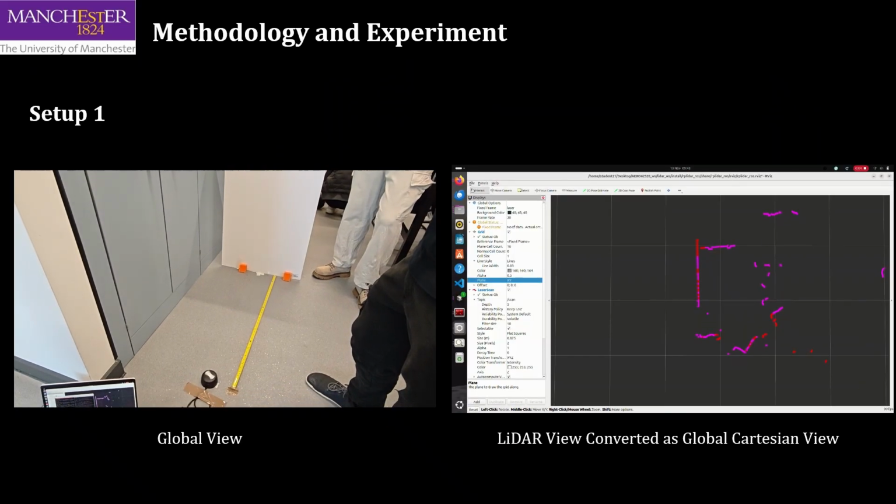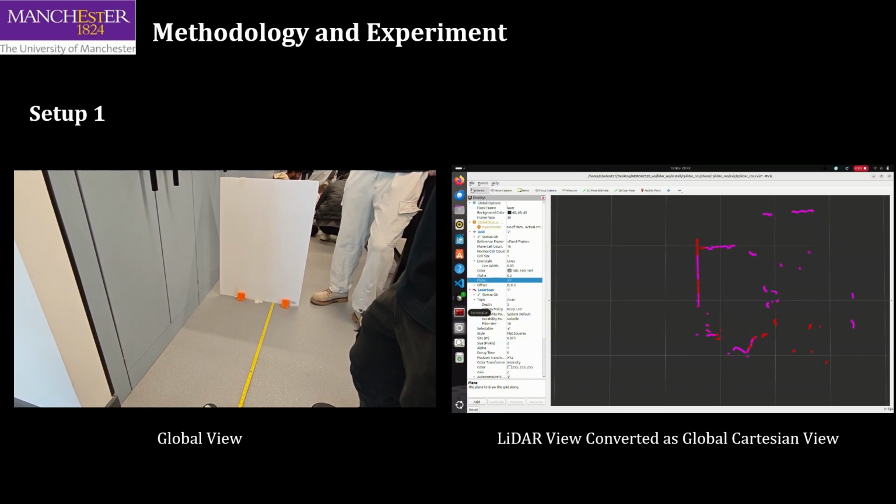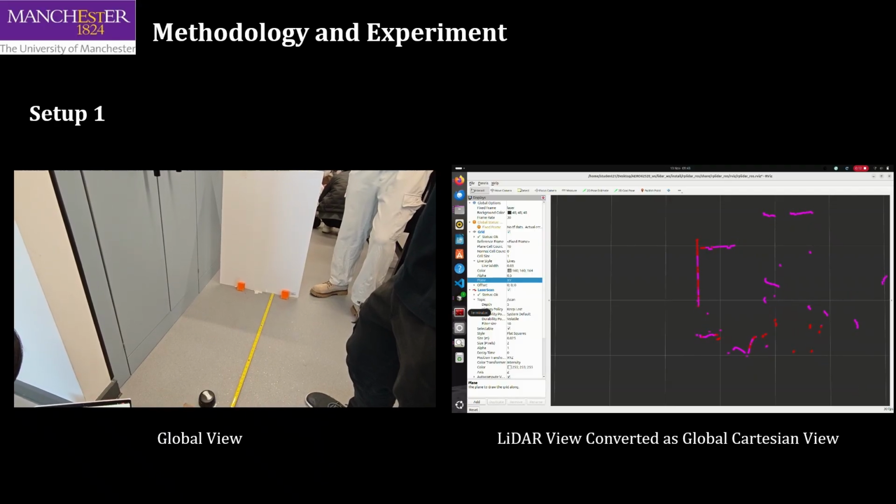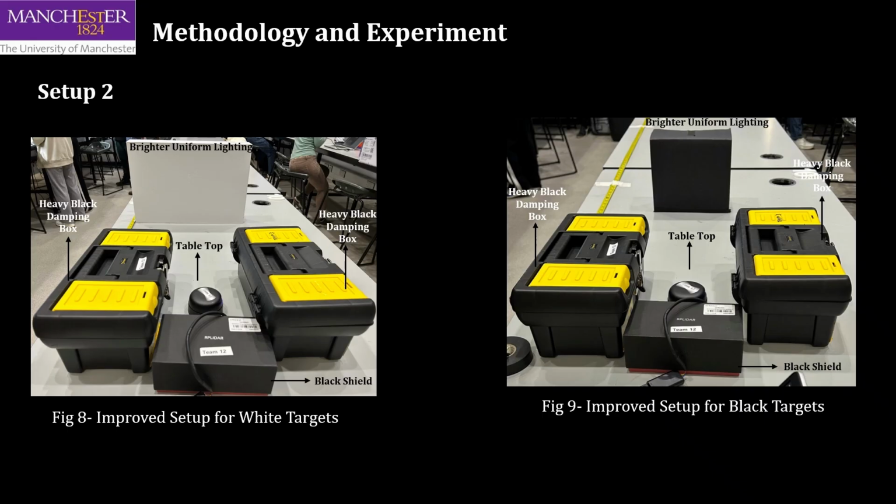Our initial setup produced corrupted readings because the LiDAR was floor-mounted near people, chairs, and lockers. Moving objects and stray reflections from off-axis directions contaminated the experimental data. So in our next setup, we masked the LiDAR with large black panels to block stray reflections, moved it to the tabletop, and increased lighting so the sensor captured cleaner returns from the target area.